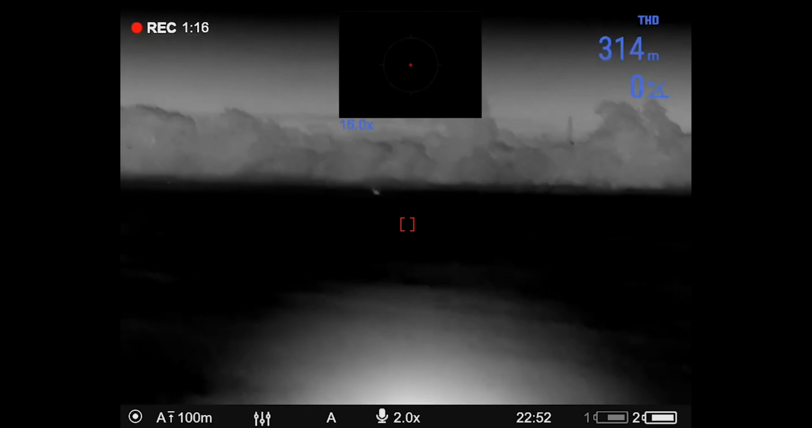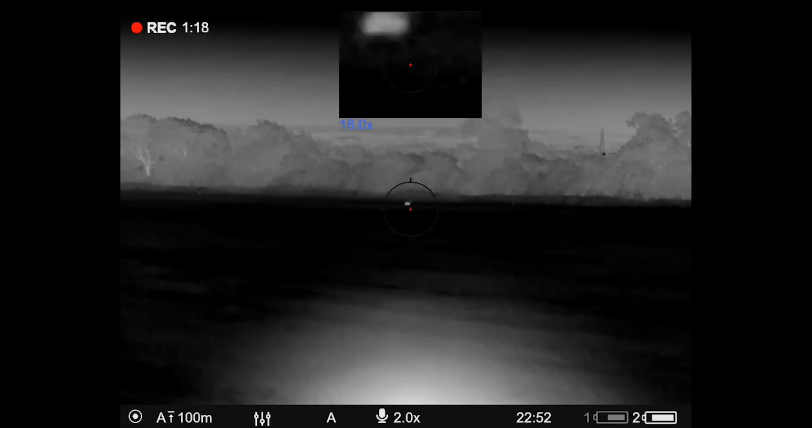That was good. And then, unbeknown to me, behind it, right in the distance, it was about 250, 260 meters at the time, I think, was another fox. This one had a bit of a limp on, and it was not stopping.